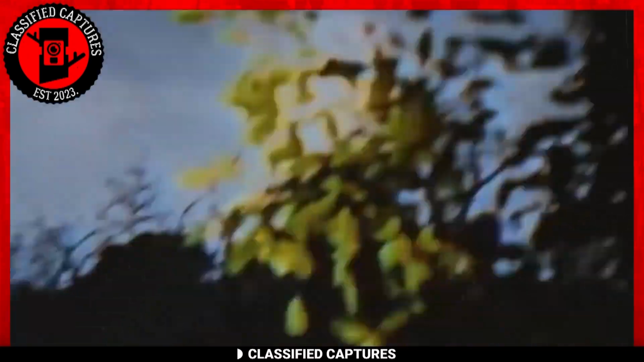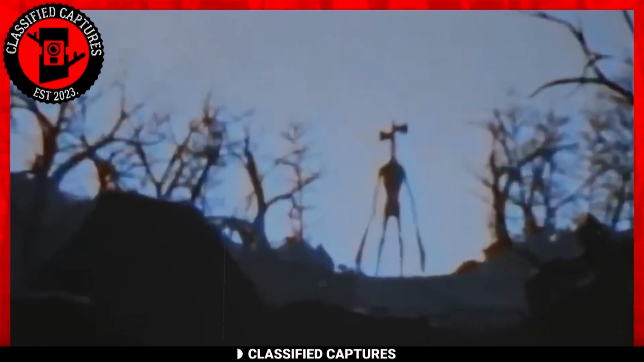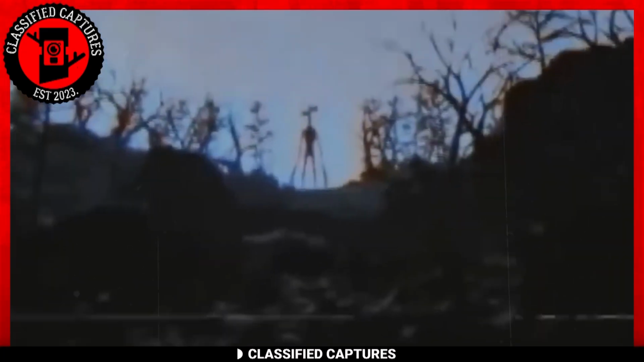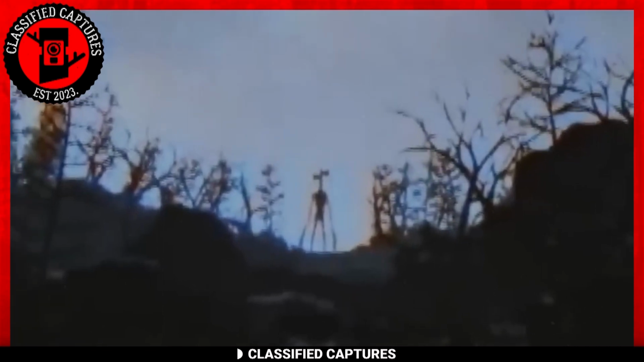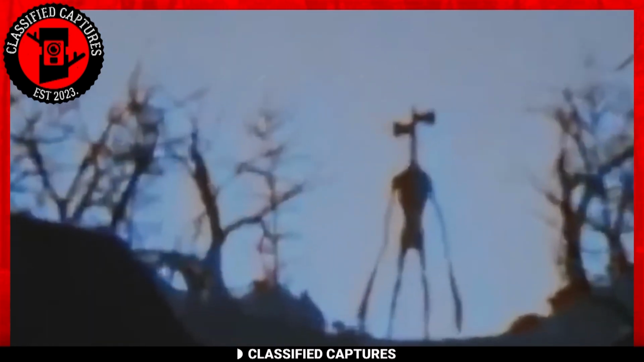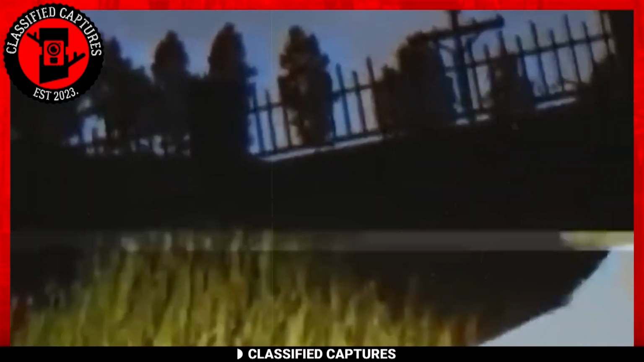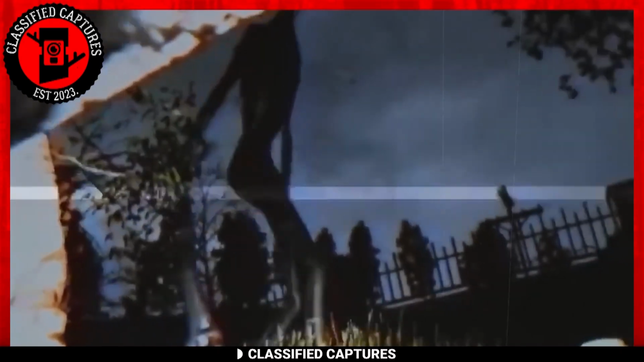Undeterred, he boldly crossed this threshold and moved closer to the source of the eerie sounds. What he witnessed sent shivers down his spine. A colossal figure lurking in the distance, a creature of gargantuan proportions that resembled the infamous Siren Head. Fear and disbelief gripped him as he concealed himself, silently observing the behemoth as it drew nearer. Only when the creature had passed was he able to make his escape.